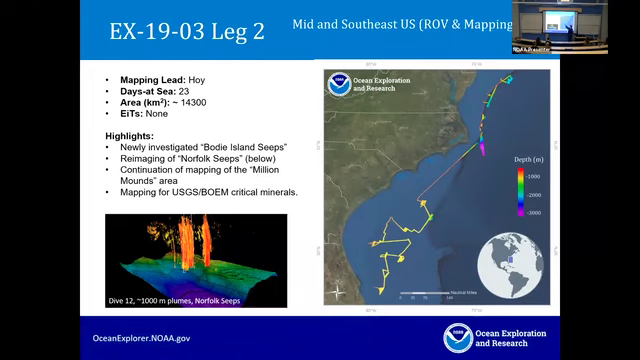Shannon was on this one, as Derek mentioned, she couldn't be with us today, but one of the things they discovered in our water column data from the multibeam was the presence of what are called the Bodie Island seeps, which was down over in here. We can actually see these seeps within our water column sonars, both in the EKs if we run right over them, but really in the multibeam, being a swath sonar, it's much easier to see, especially if they're further out away from the ship.